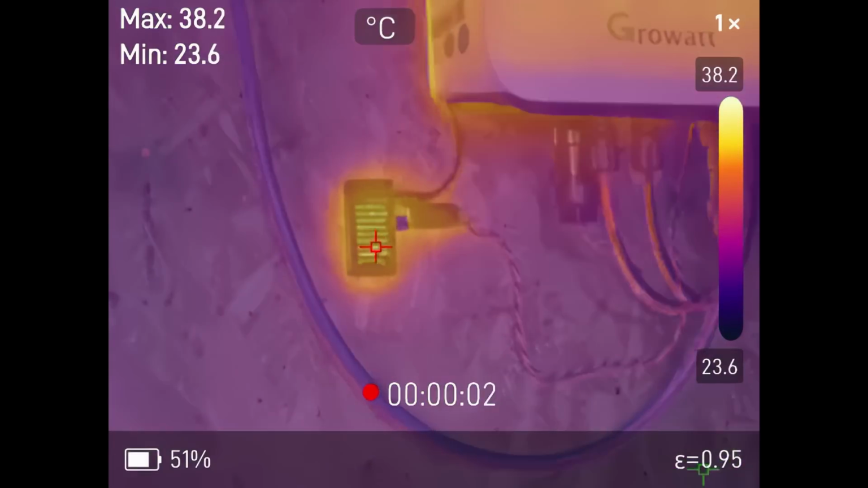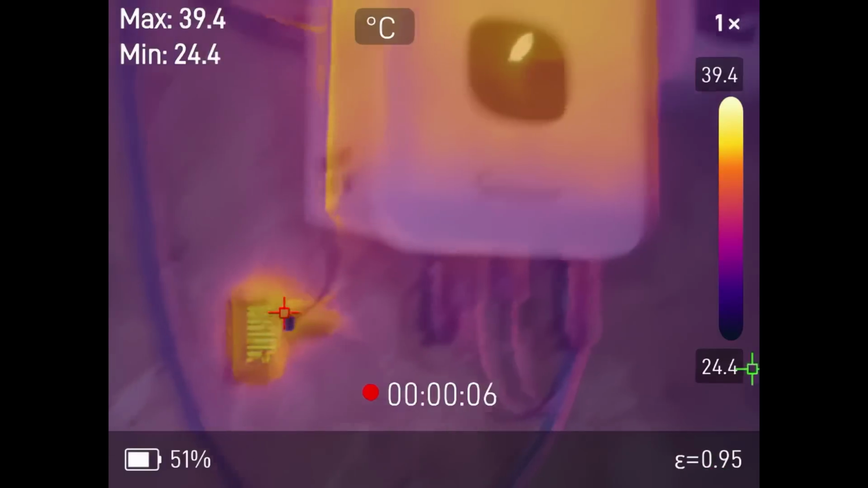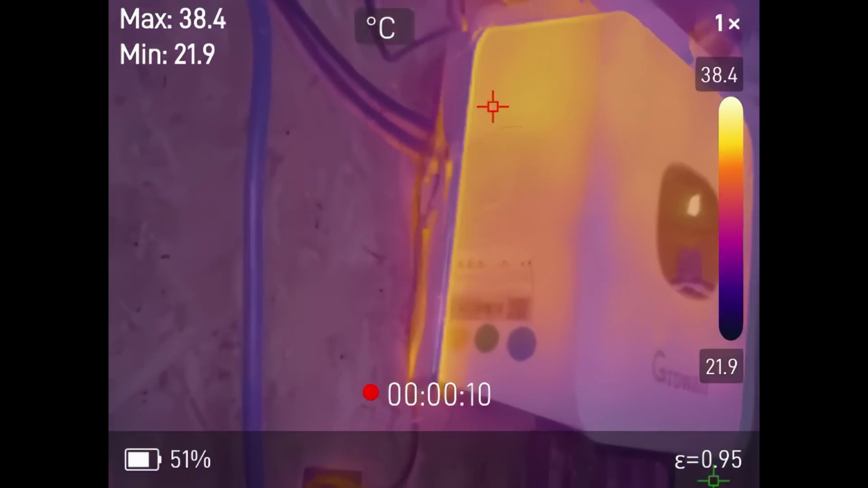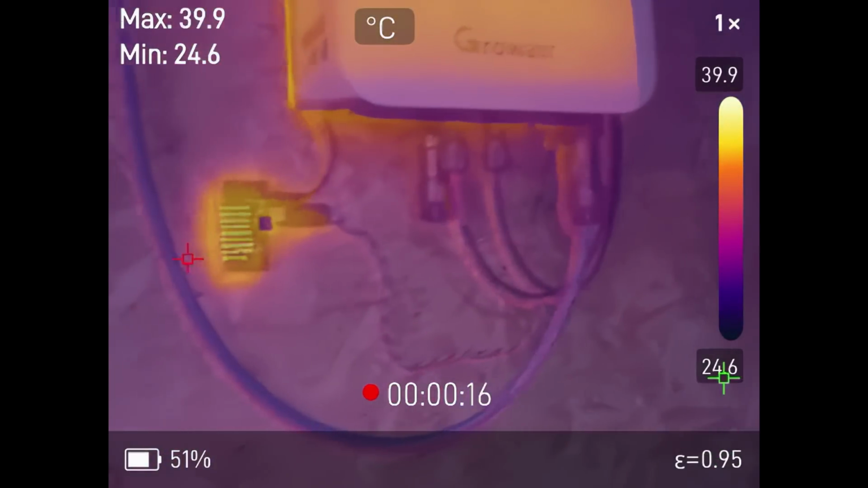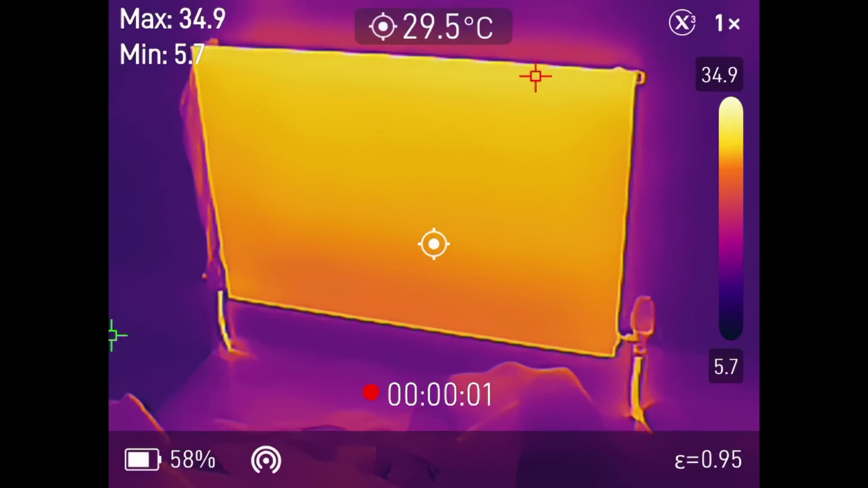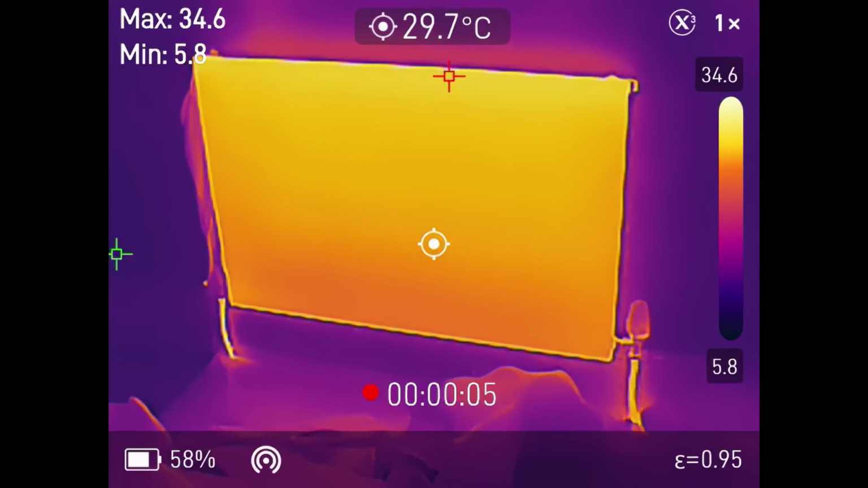Here, taking it down to 60% mode, again, you have more of the image from the standard camera, but it's still overlaying the thermal image with it, allowing you to see the areas where the heat is emanating from the unit. Now, as I've said, this camera really is designed for general thermal use, built-in inspection.